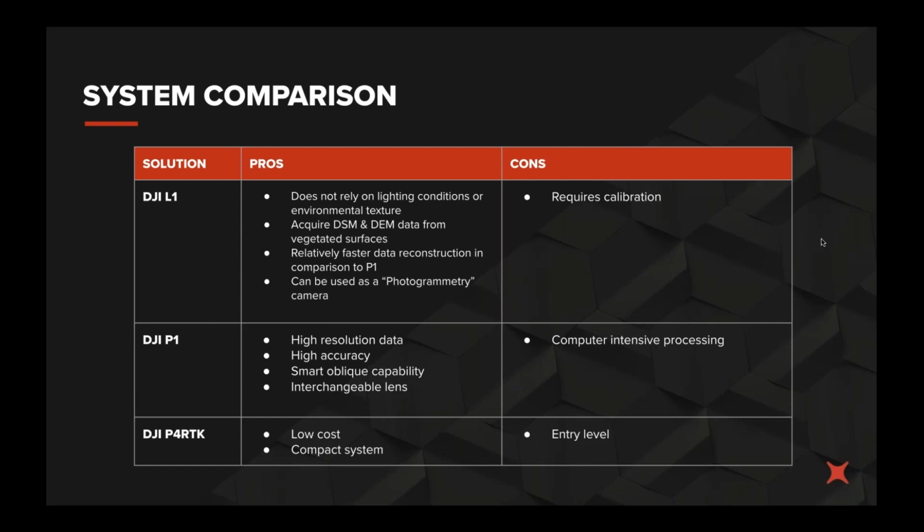The L1 is really going to come into its own when you're dealing with vegetated sites. That's something where you're not going to get any kind of representation of the ground when you're trying to do a topographical survey with the P1 or the Phantom 4 RTK. And then with scale, that's something that has to be considered if you're deciding between the photogrammetry solutions, the P1 or the Phantom 4 RTK.